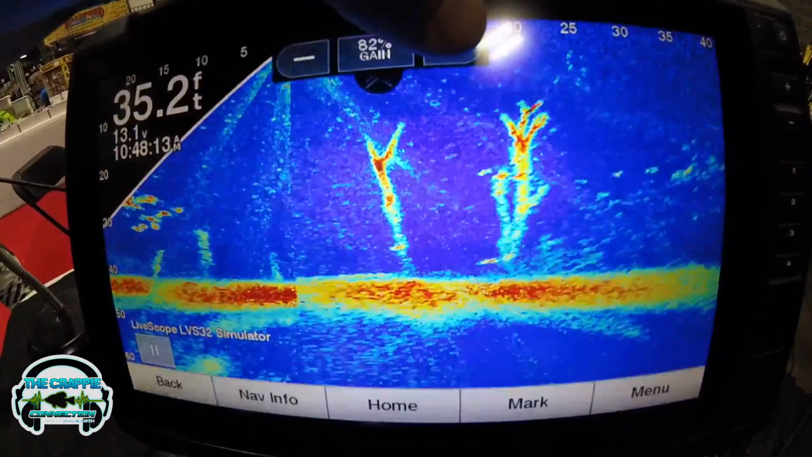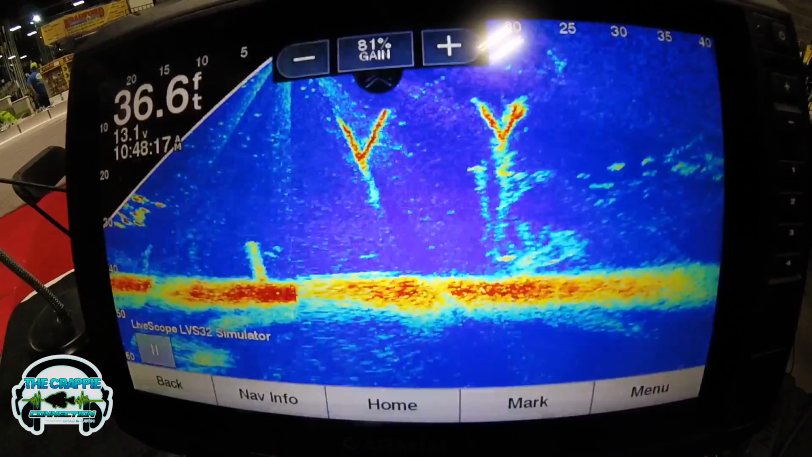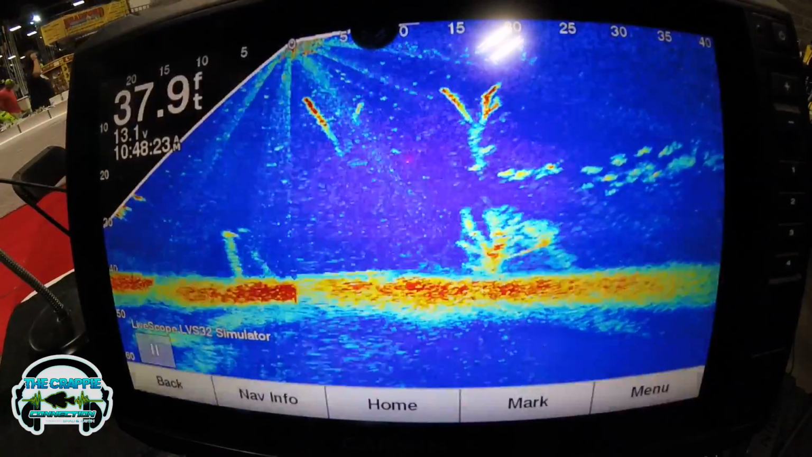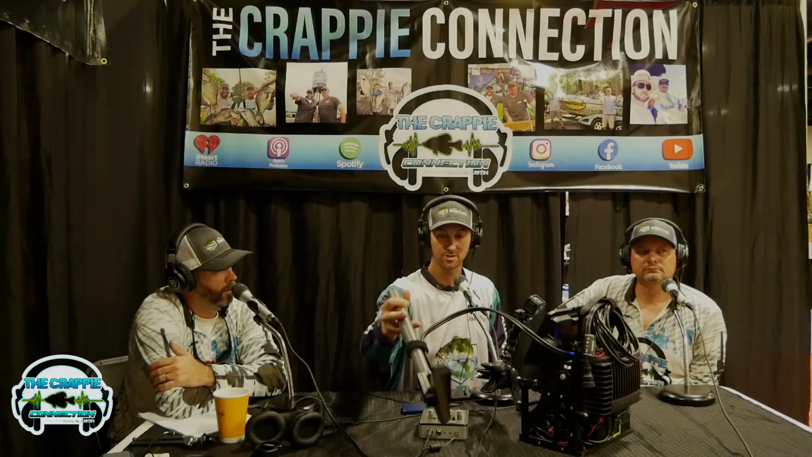Another thing to remember, this is technically closer to ultrasound than it is traditional sonar. There are numerous frequencies shooting out; this is three transducers in one in this Livescope transducer. Each one is a different angle for a different transducer, and the Garmin software tells all those transducers to play together, and that's how they make their picture.